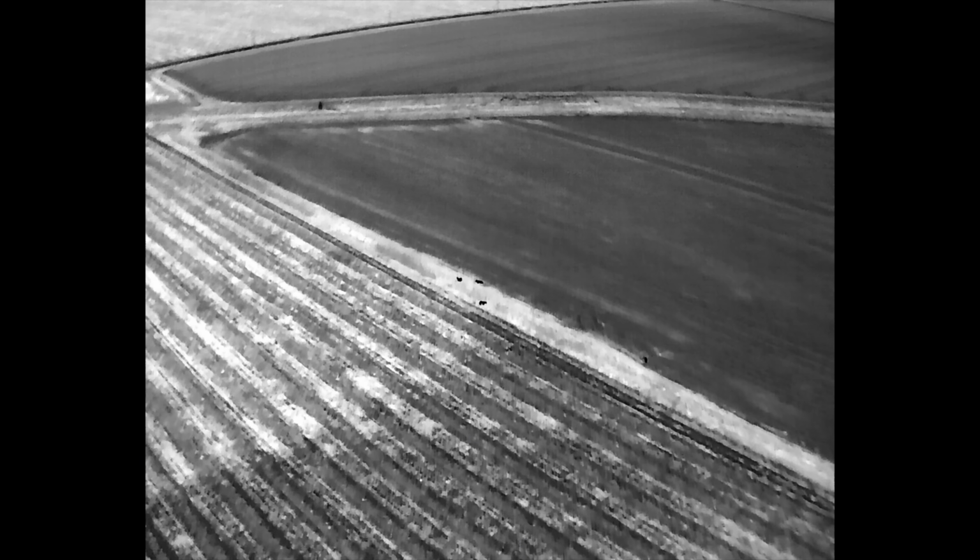And I saw that they were deer. Blacktails, to be precise. They scattered as soon as I turned the light on them, but we were able to all see that they were, in fact, deer. And I was able to fly over to another herd and see that they were also deer.